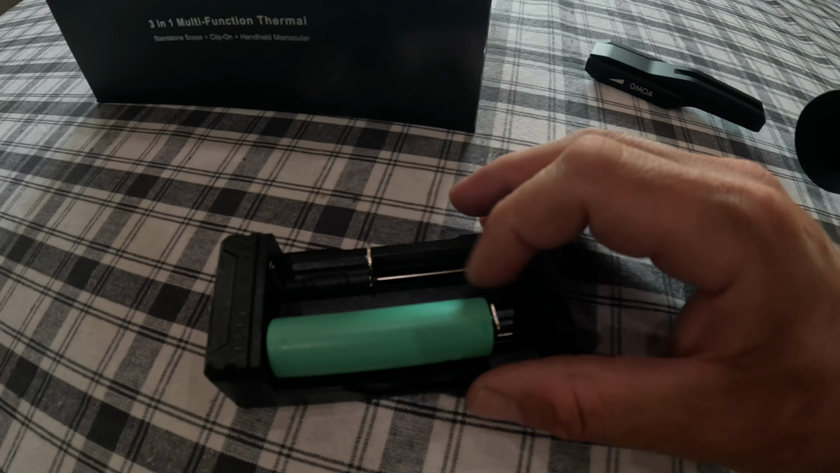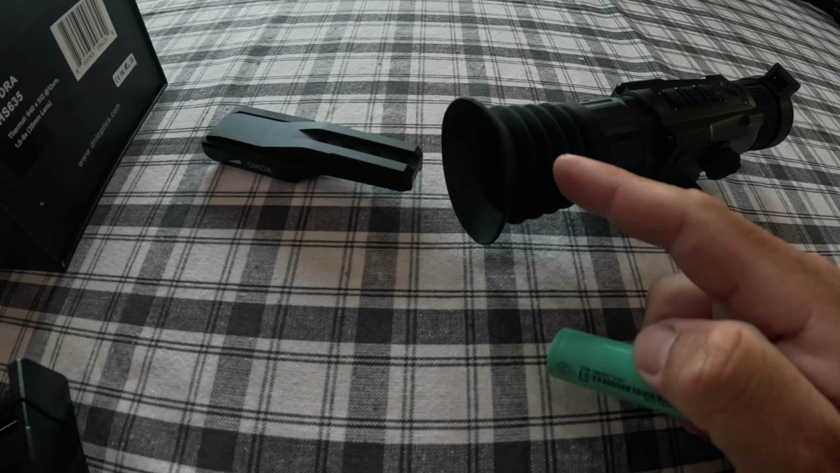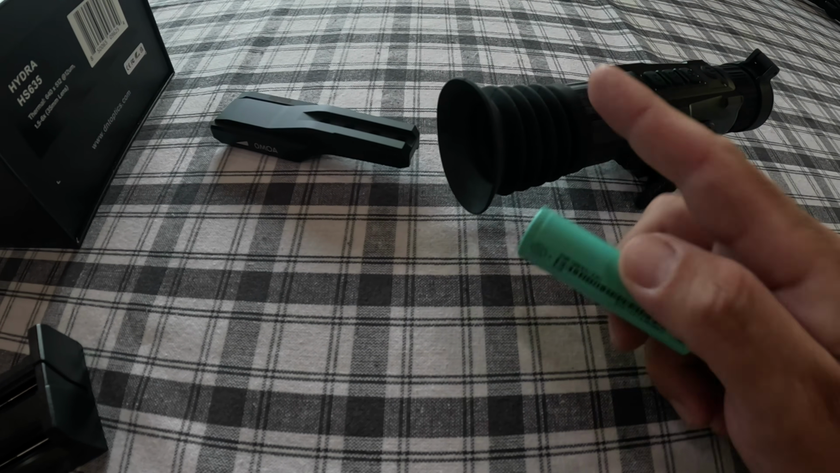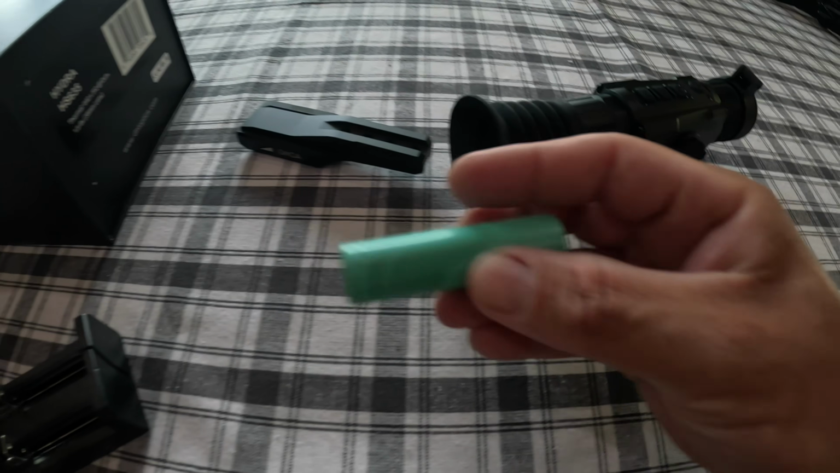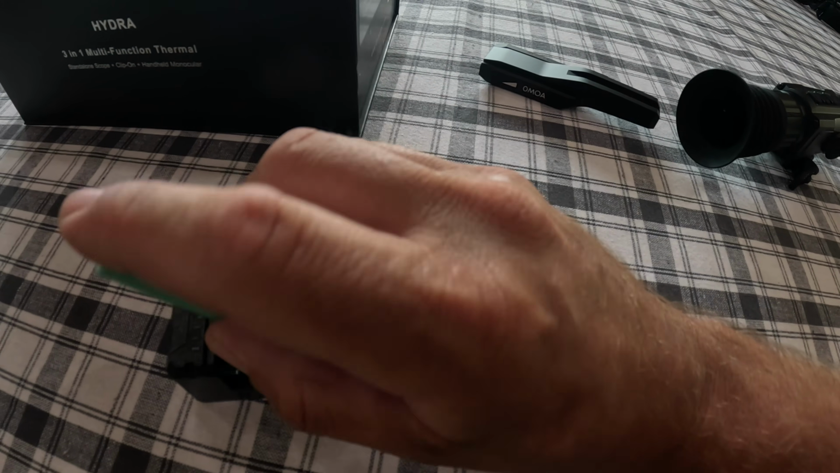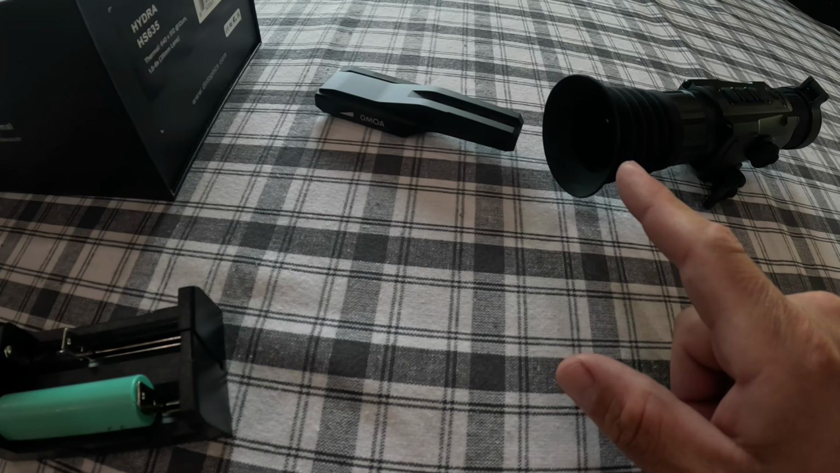So speaking of battery life, on a single 18650 battery like this, I have got 4 hours of continuous runtime on this scope. That's without powering it off at all. So you could hunt all night long if you're going to turn the scope off and on. If you're just going to turn it on and leave it running, just bring 2 of these rechargeable batteries, 1 in the scope, 1 spare, and you can hunt for up to 8 hours on rechargeable batteries. This has excellent runtime in my opinion.